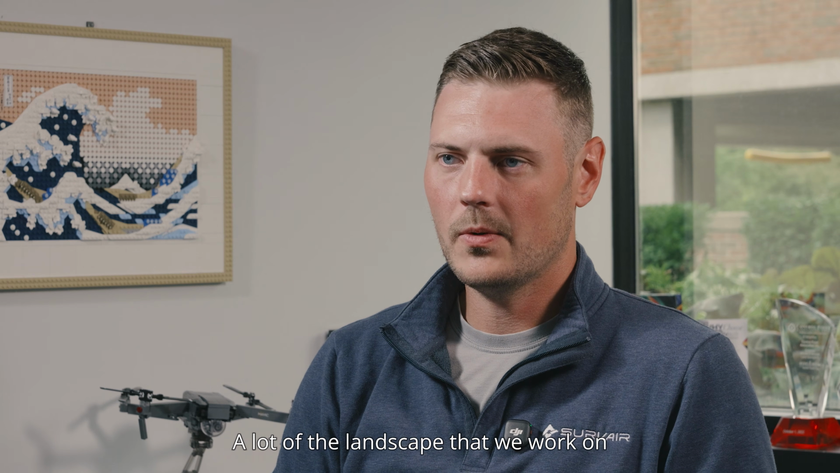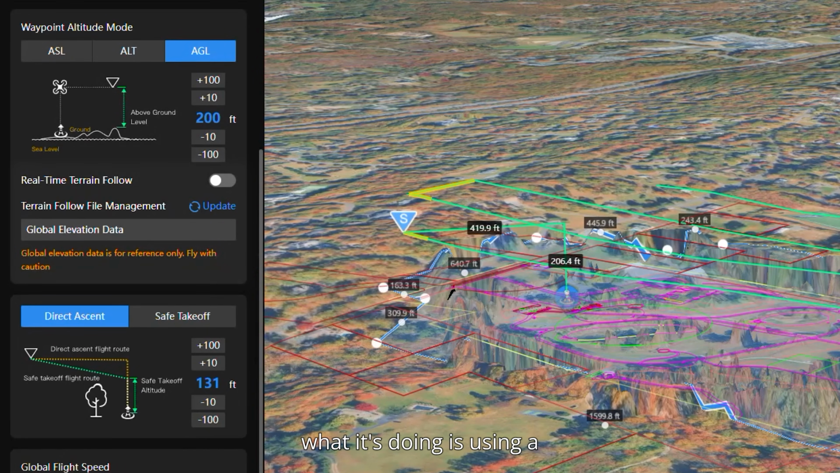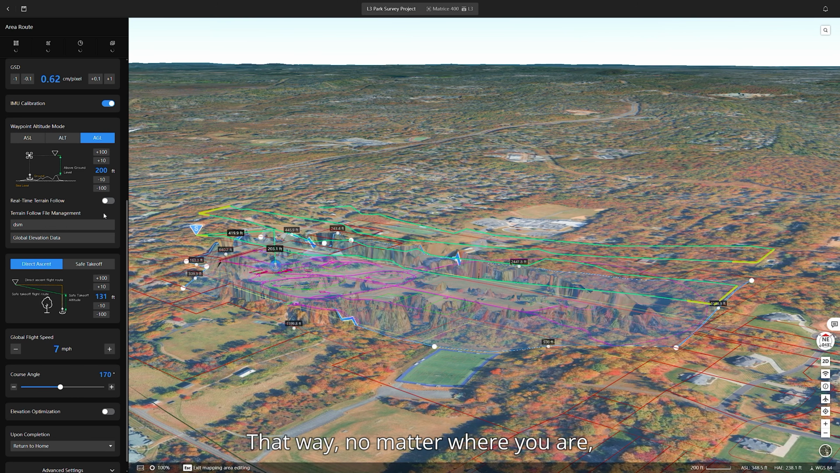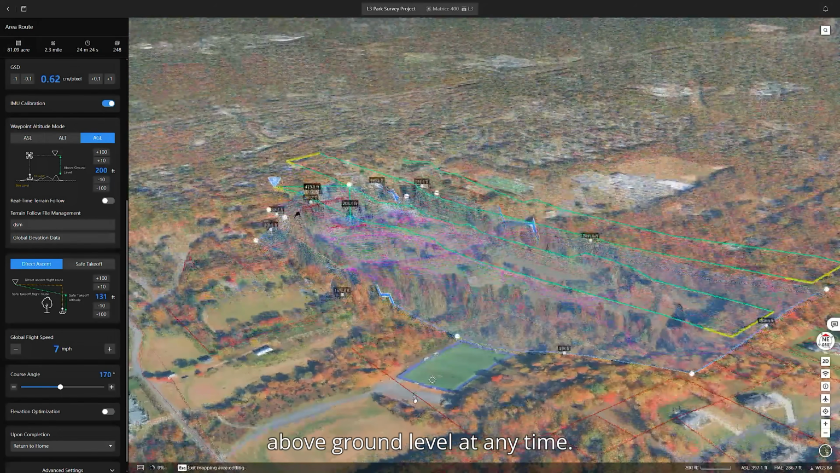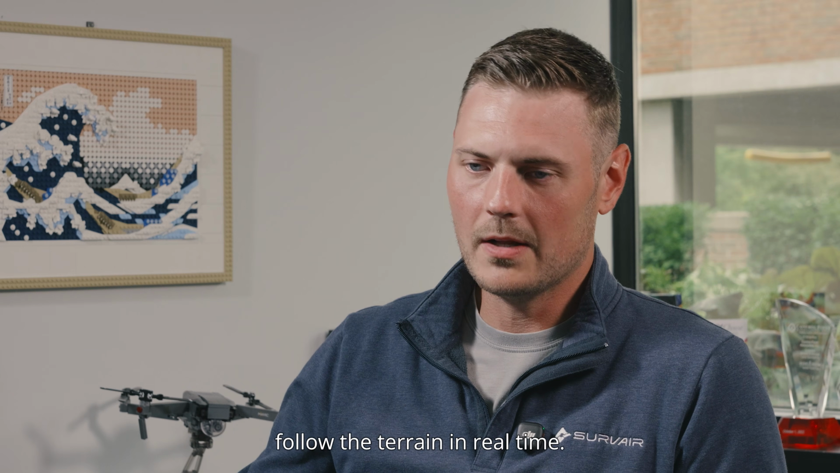A lot of the landscape that we work on is very hilly and undulating and goes up and down. So by turning on terrain follow, what it's doing is using a DSM, or digital surface model, in order to estimate the terrain underneath where the drone is. That way, no matter where you are, you're always going to be at an even altitude above ground level at any time. There's also real-time terrain follow, which is basically where the M400 is using sensors to follow the terrain in real time.